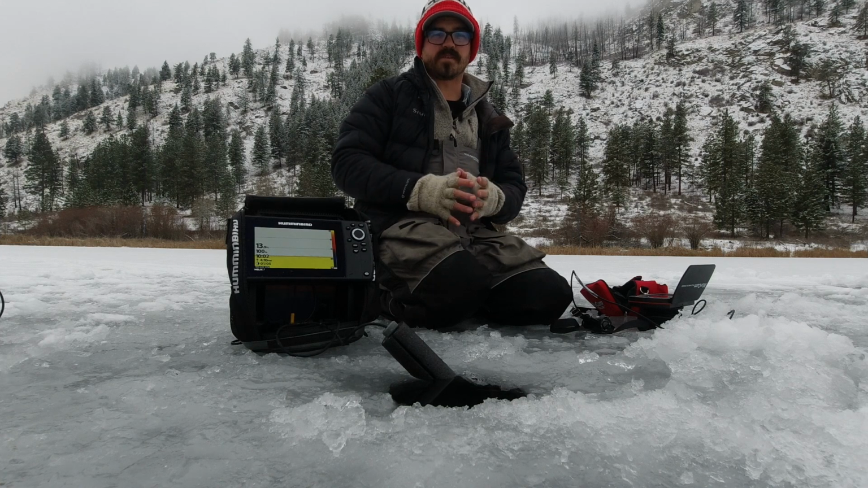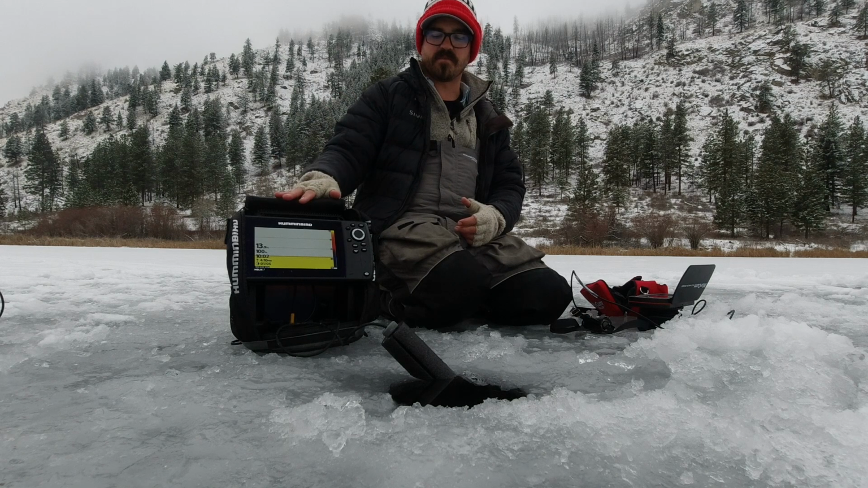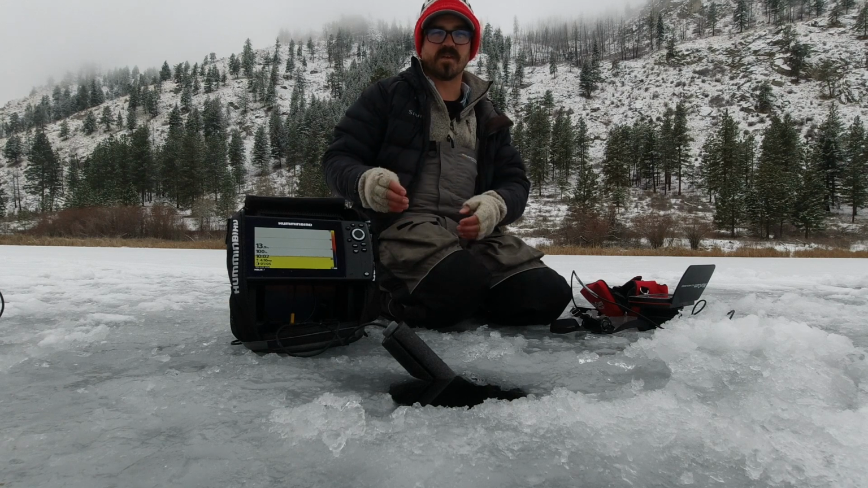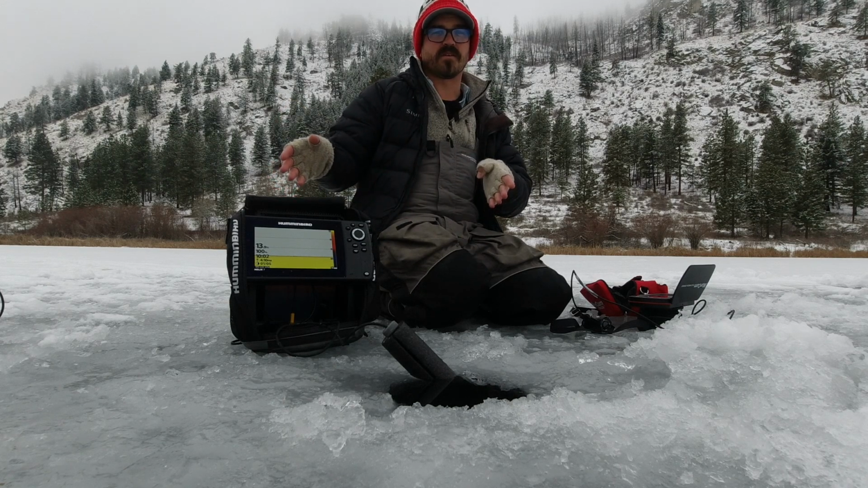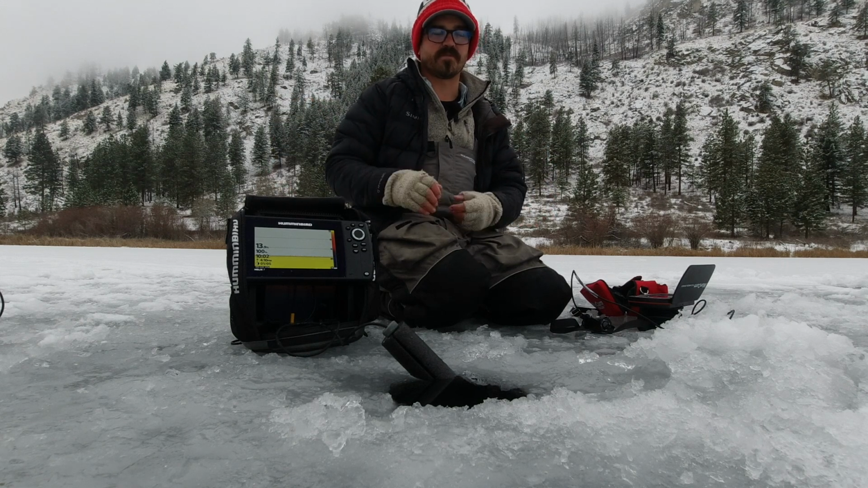All right, let's talk about battery life. They're going to be fairly similar. I've run many of my sonar units. This Helix 7 with its larger screen consumes more battery than some of my smaller ones, but I'm going to get anywhere from 8 to 12 hours battery life on most of these.